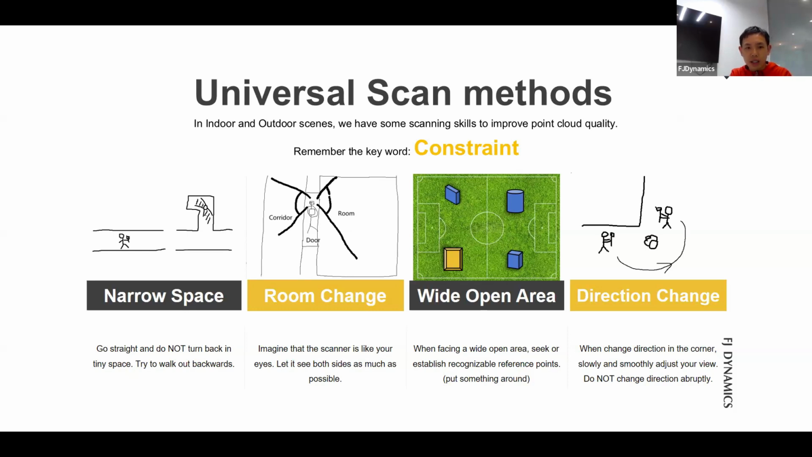Second is room change. Before entering a new room, make sure your scanner captures both sides of the point cloud, not only the new room, but also the former corridor. For example, in this picture, new things are generated based on previous ones. So recklessly creating new things may lead to distortions and deviations.